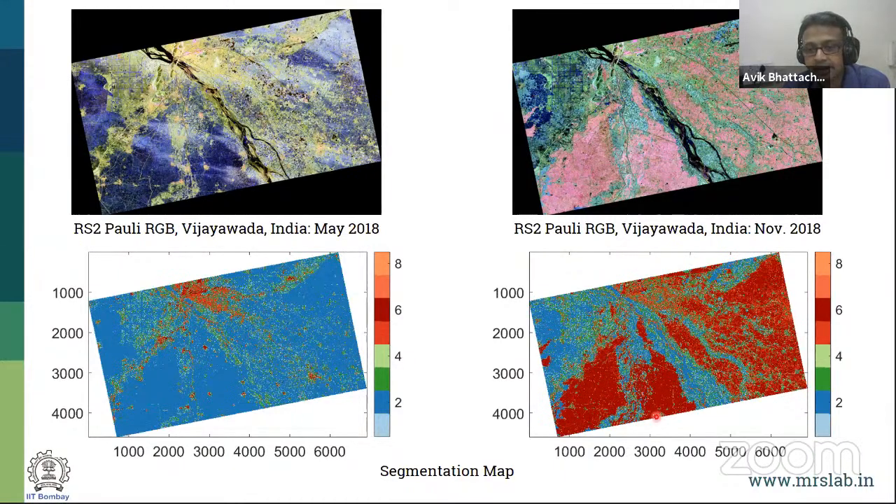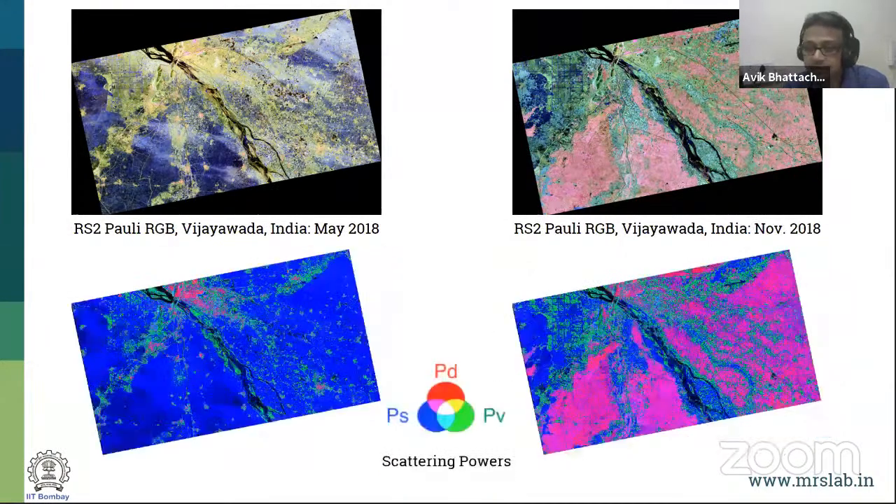But here, when the rice is fully grown, you're able to get these clusters corresponding to rice. If you see the powers again, this corresponds to more power over here. It corresponds to the power which is coming from the double bounce scattering from the rice. So this gives you information about all of this, which has been characterized with a single piece of information characterizing the geodesic distance between different kinds of mechanism, and that has been utilized for all different applications.